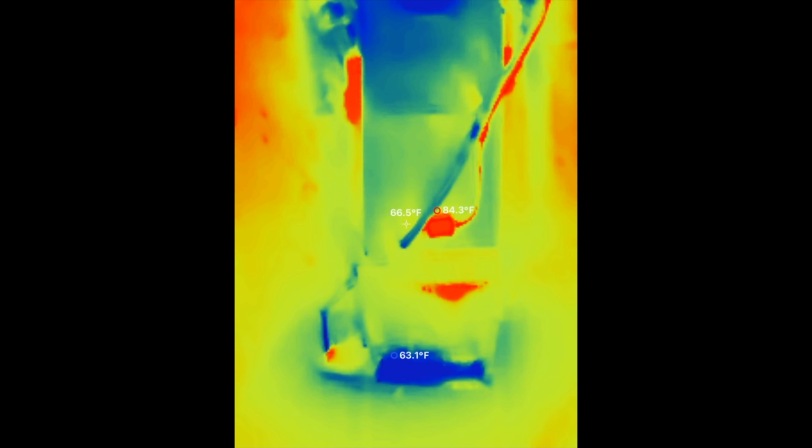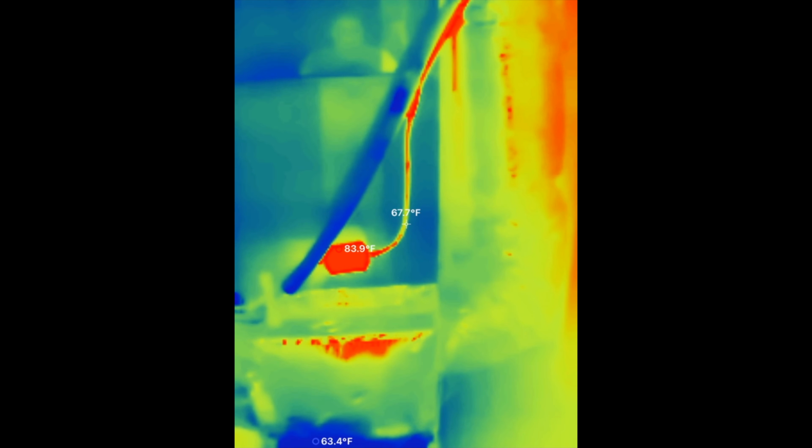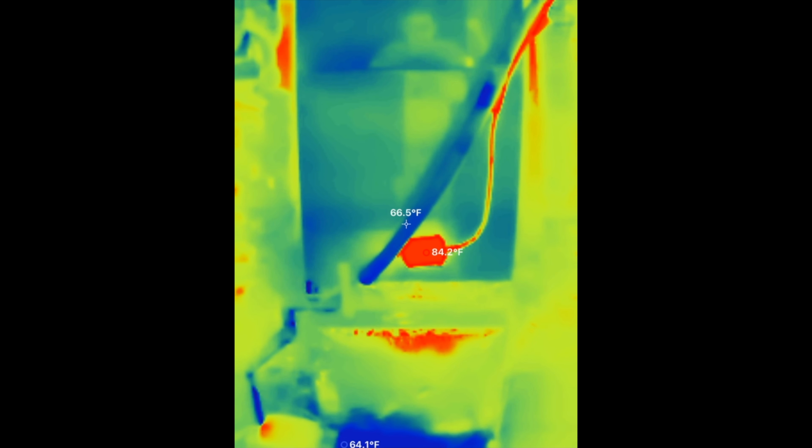I'm now standing in front of the air handler. We see all sorts of temperature differences. The hottest temperatures coming from the high pressure side of the AC line, which is about 84 degrees, and the low pressure side is wrapped in foam insulation, keeping its surface temperature around 66 degrees. The metal pan under the air handler actually has some water on it from the condensate pump, causing it to be slightly cooler than the ground around it.